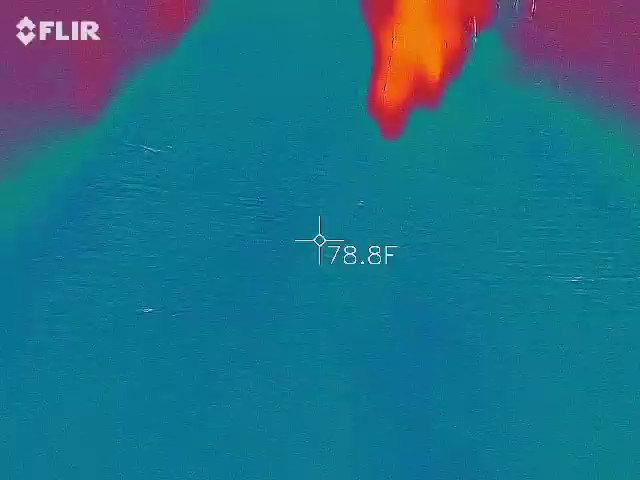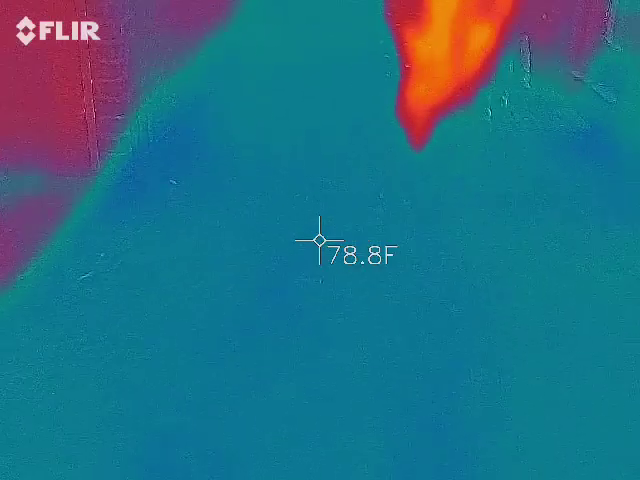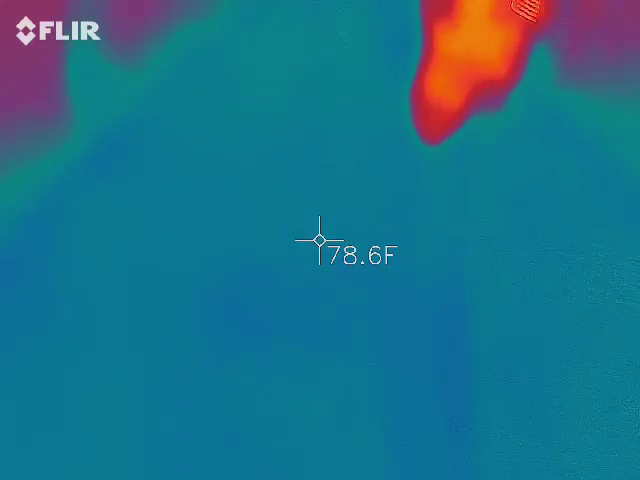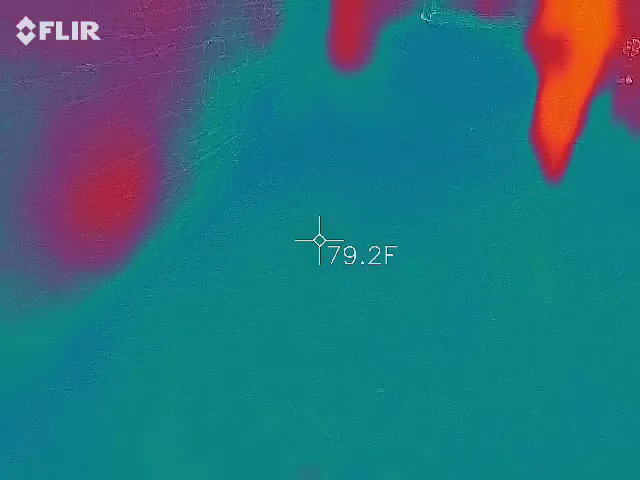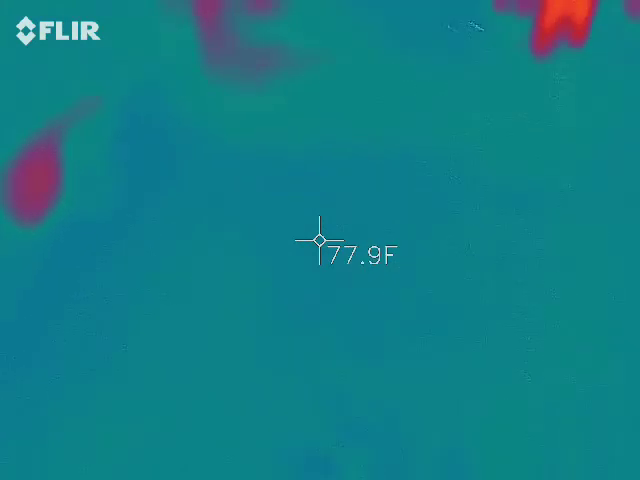When we walked in, it was red. All the way red. For a lot of shoes. 78.4. I'm 73.9. 74.4. I'm trying to go slow so I don't mess shirts up. Execution style again.